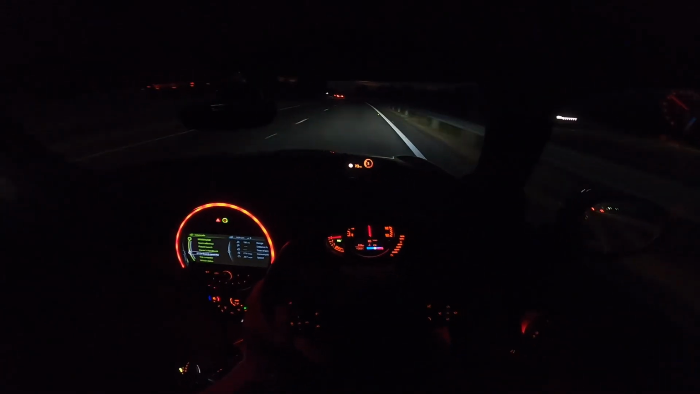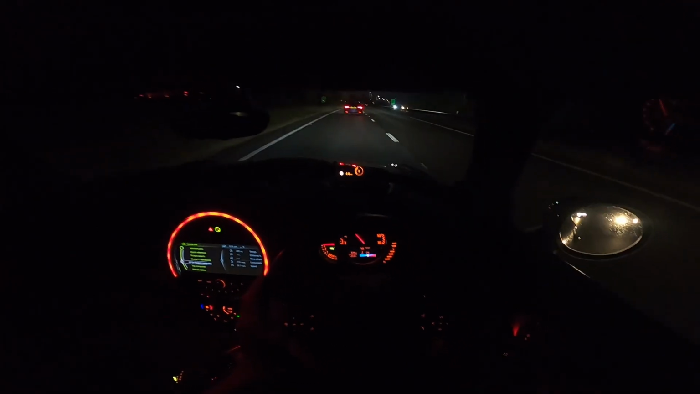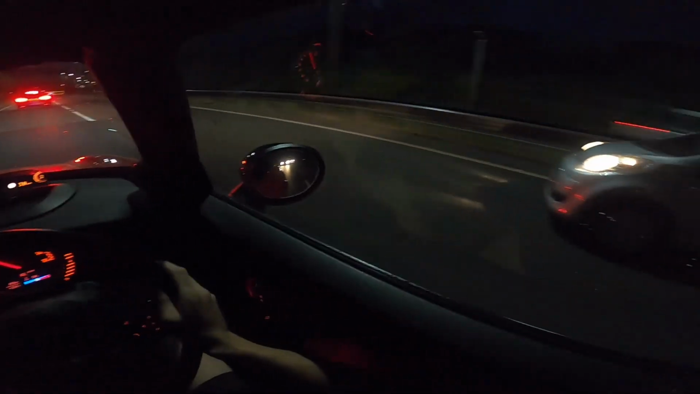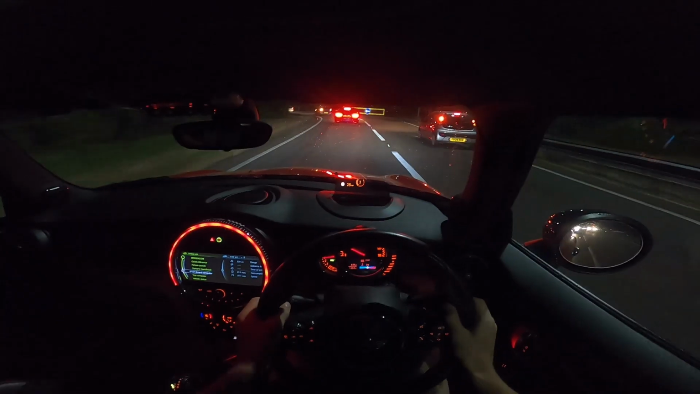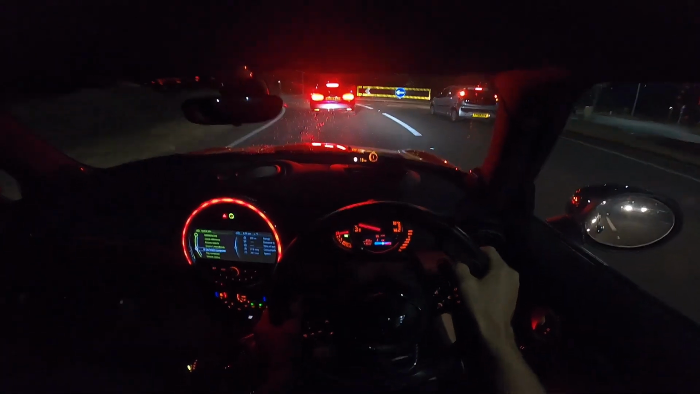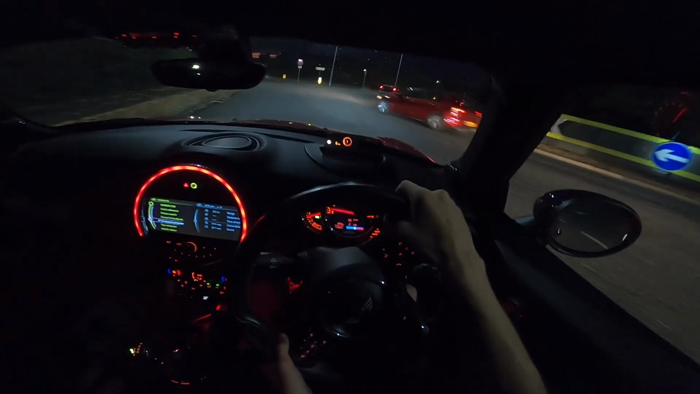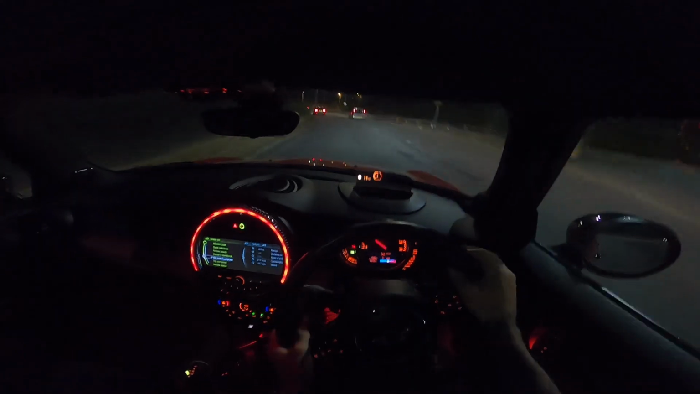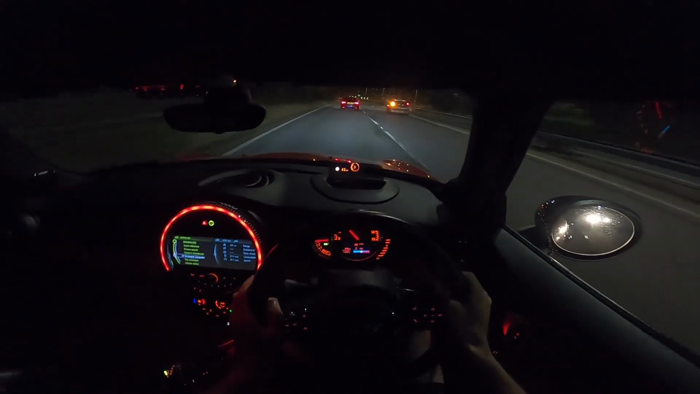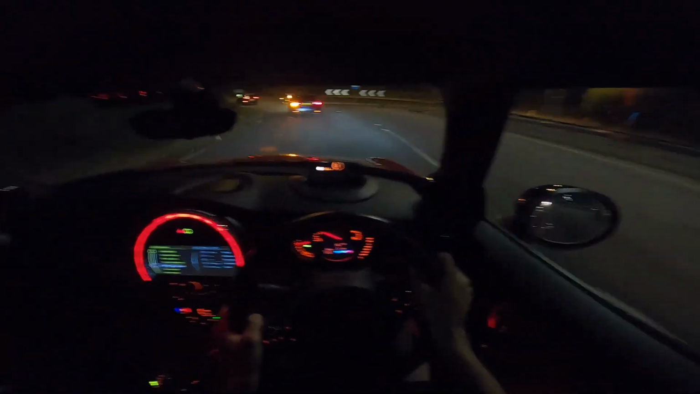This thing is insane. Gets up to the speed limit so quick. It's my mate in his little C1. I thought it was when I overtook him, with the amount of power this thing has. Oh, what's this geezer doing up my inside? No thanks. Yeah, see you later. Goodbye. Oh god, they're all going left. How are we going to navigate this?